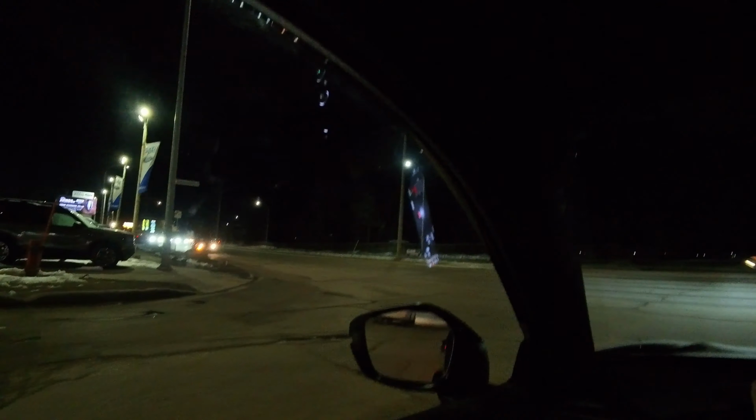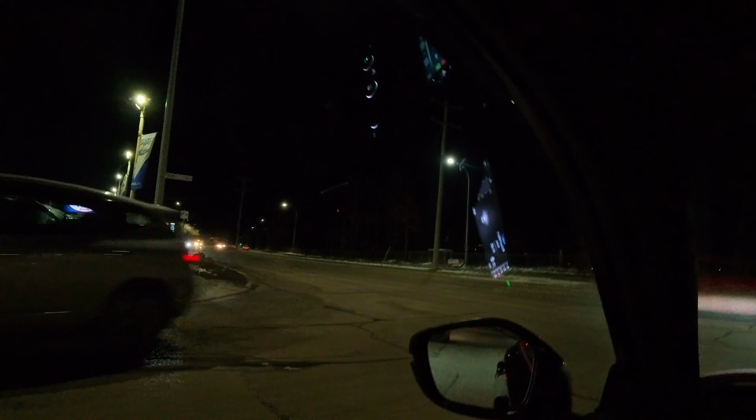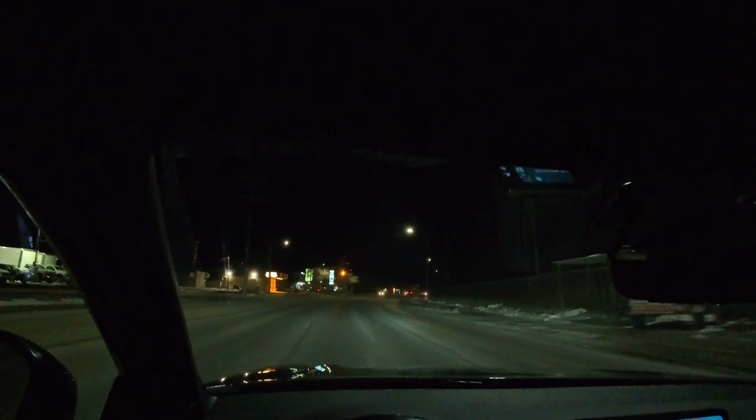So all right, oh damn, we got mad traffic, bro. It's 11 p.m. Everyone coming back from work and whatnot. You know what I'm saying? Is Brody turning left? Brody is turning left. We good. So let's get this thing up to speed a little bit. It's moving.